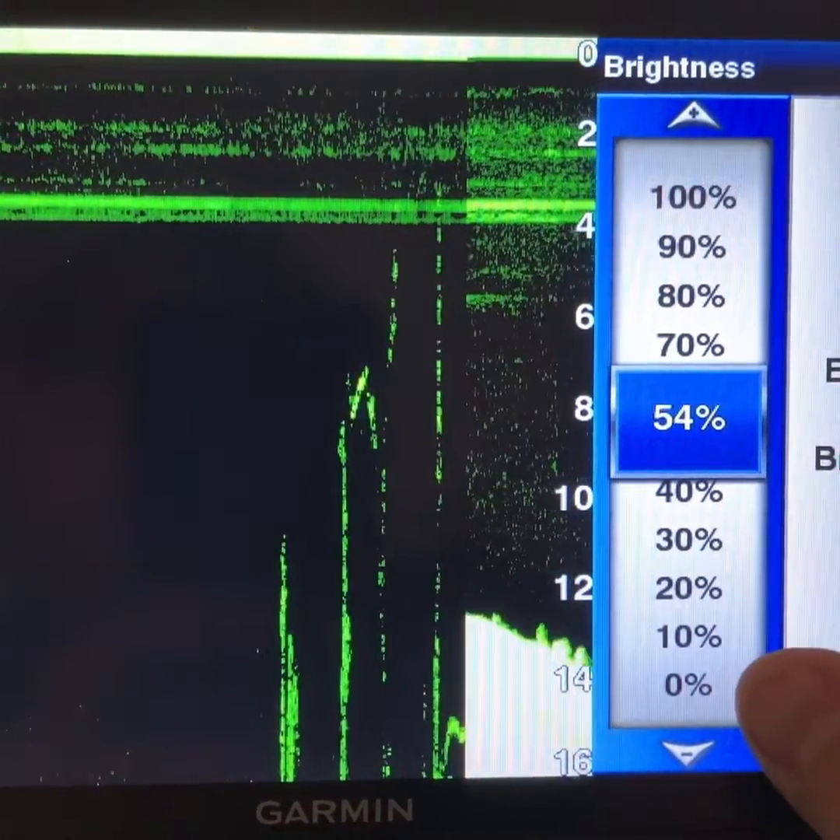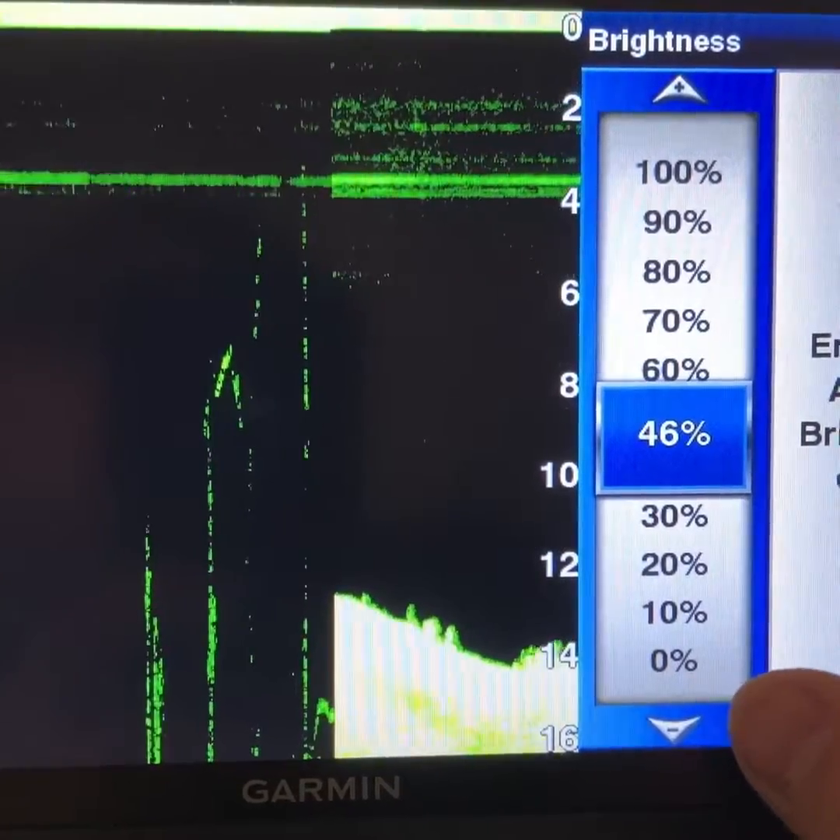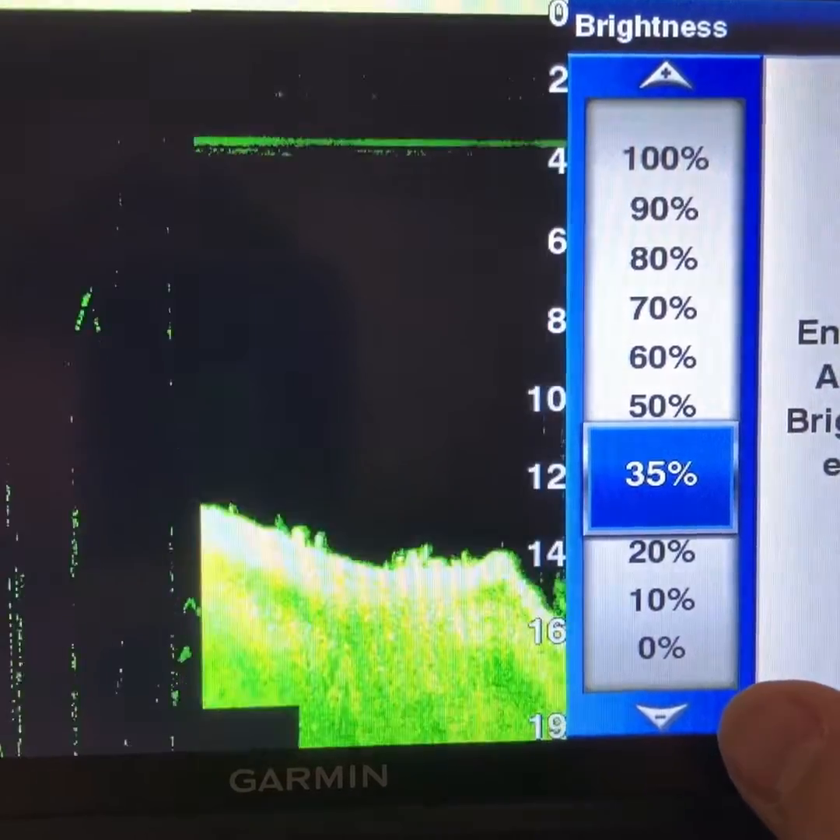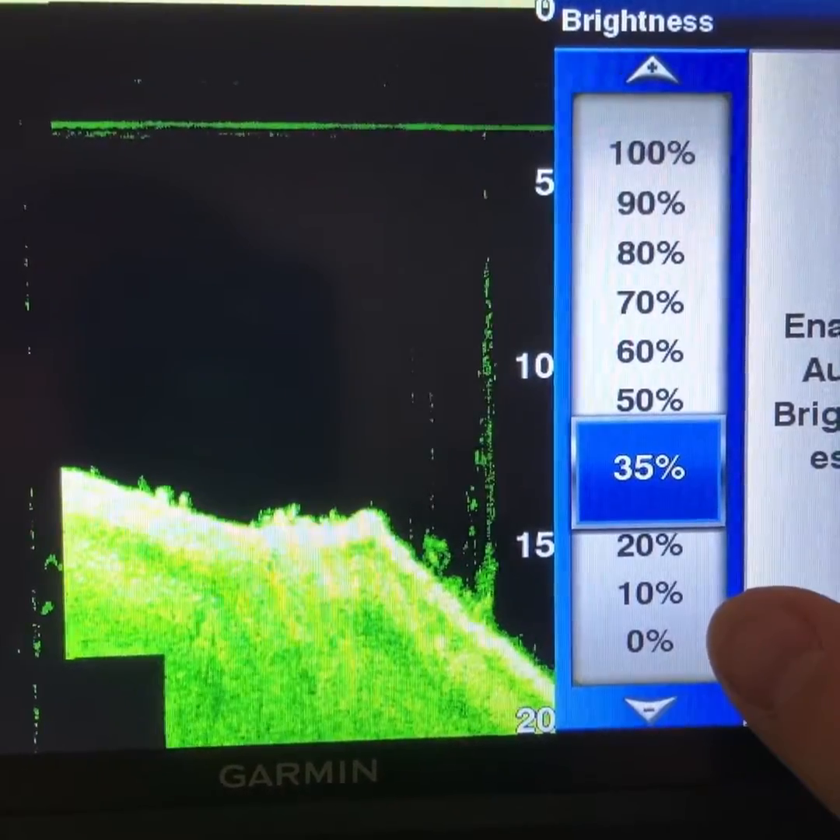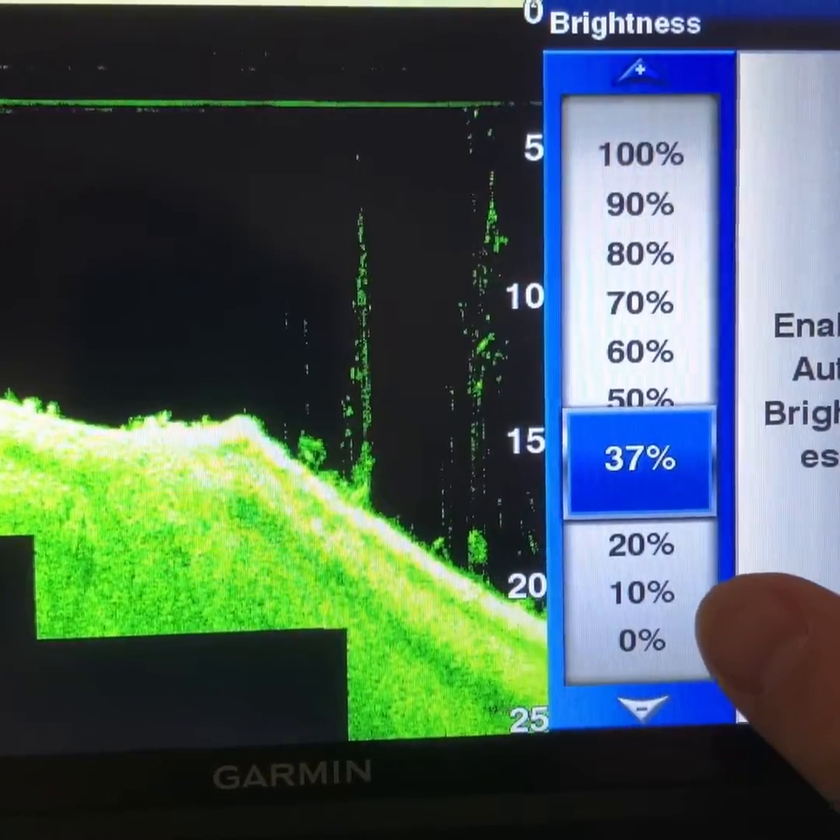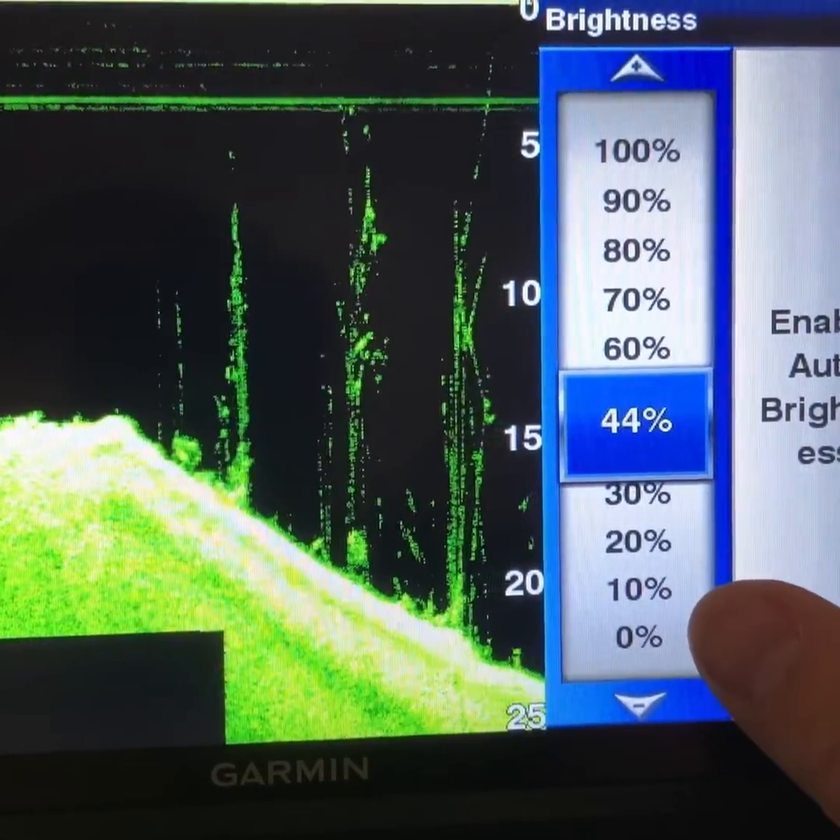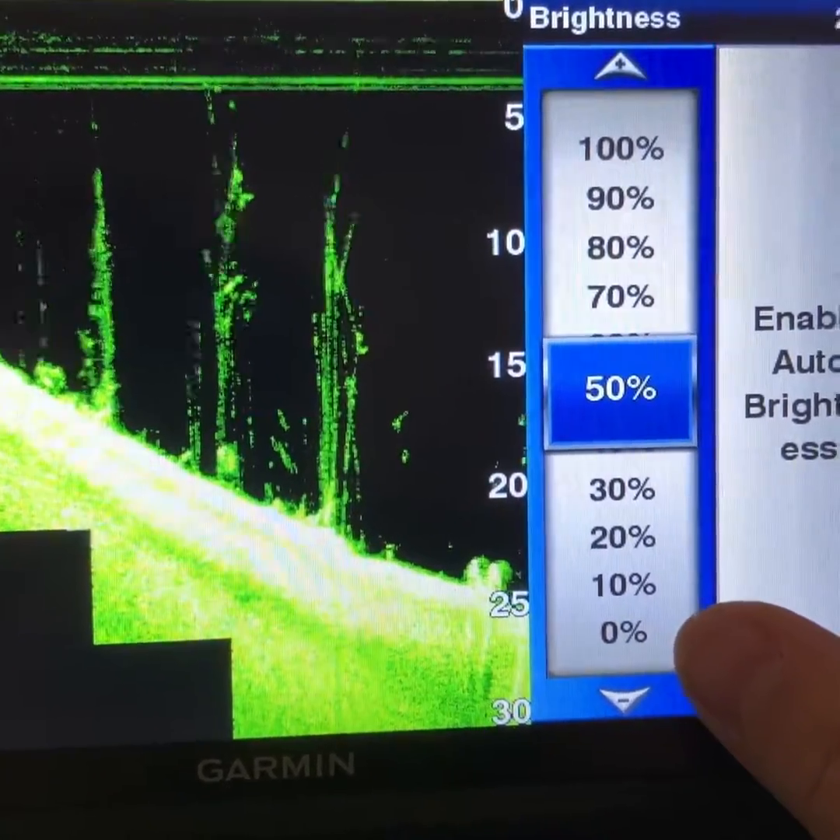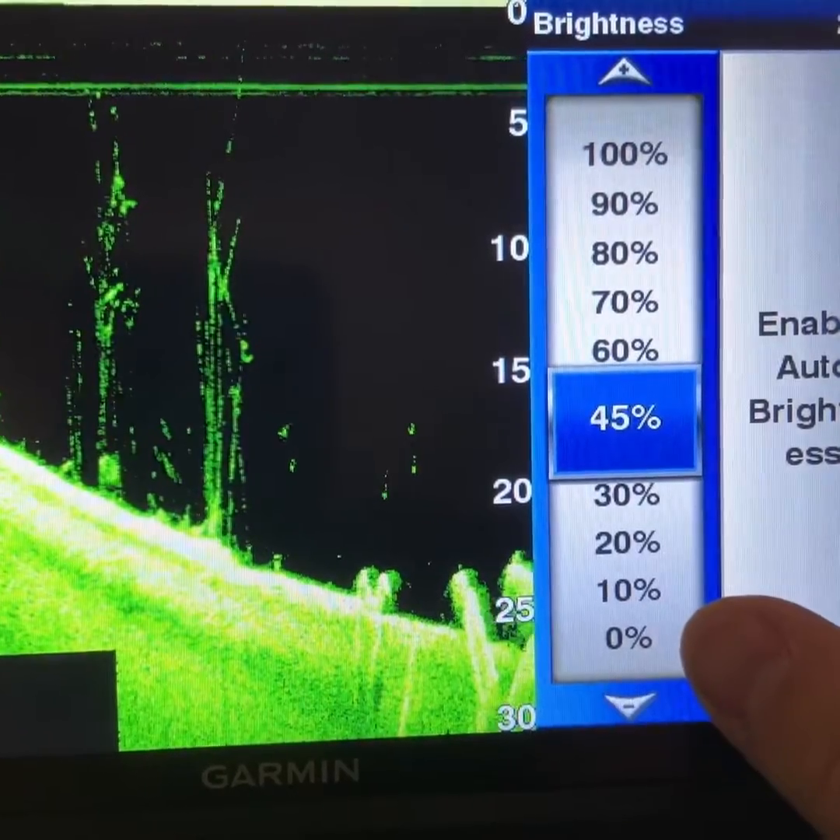to, we just got shallow on the simulator. So I would actually go back down. Really hard bottom. 35. That's pretty good. Okay, give me just a second. All right, now we're getting into that deeper stuff. So I'm going to start adjusting this. Probably about 40.